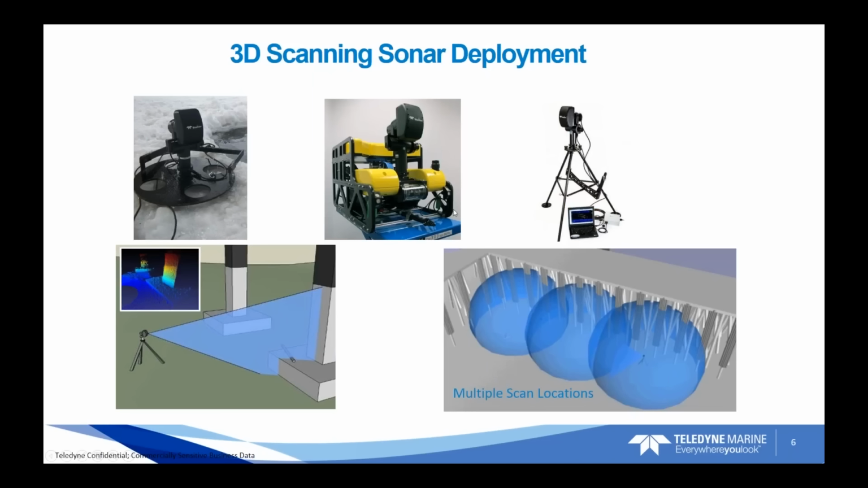So some basic deployment methods. We do have a standard tripod that is pictured here on the right-hand side. This is a standard tripod that Teledyne manufactures. It has a swing arm here that allows the arm to swing up to the top to give the center of gravity at the top of the sonar, and is easily deployed off of a surface vessel or a structure such as a dock or a pier, easily hand deployed off of the side there by one person.